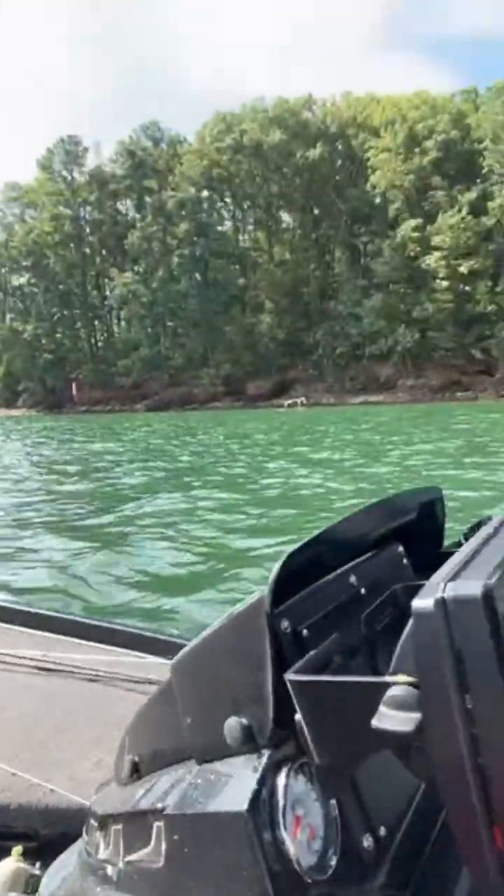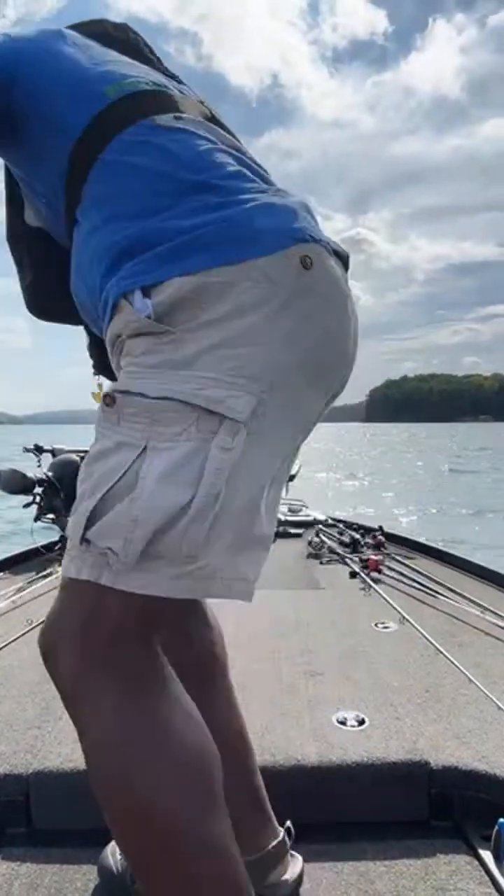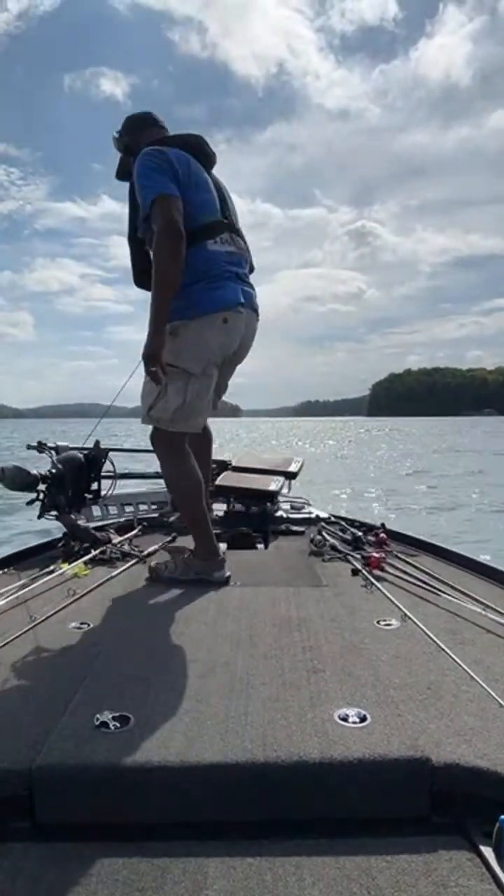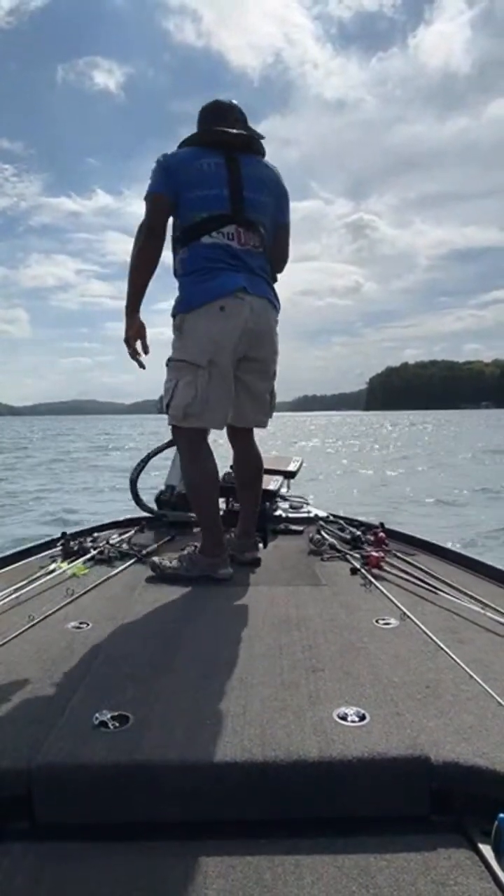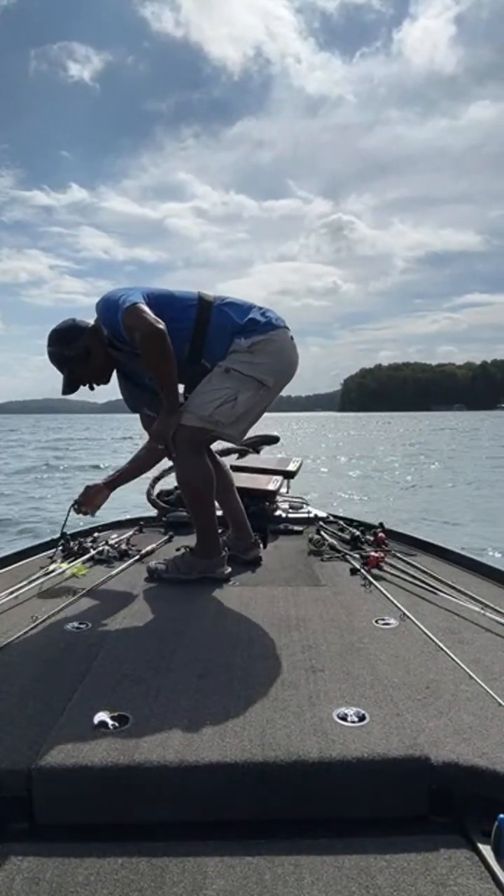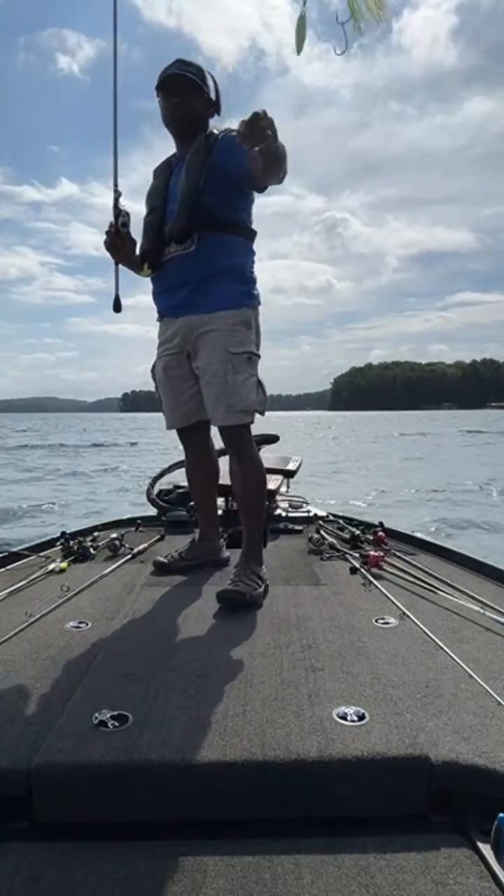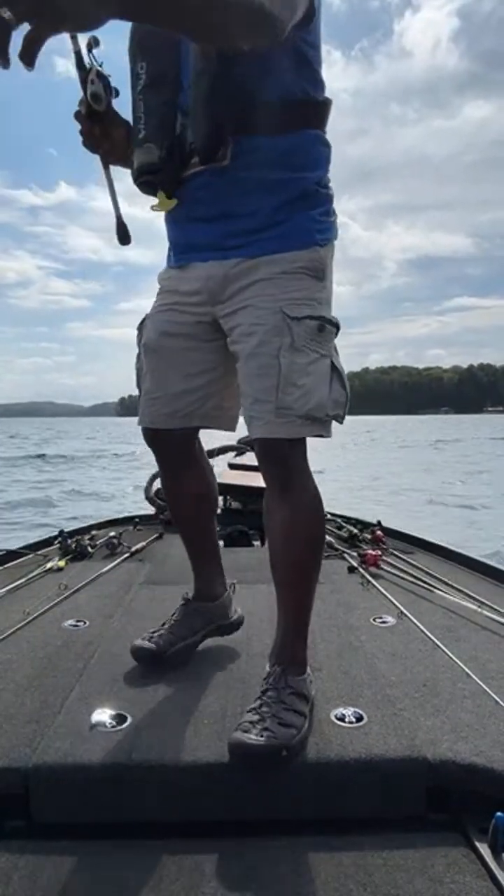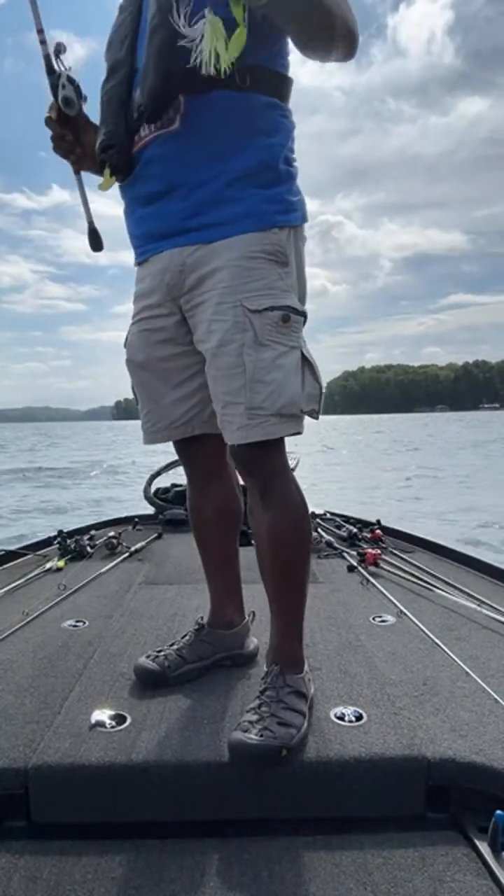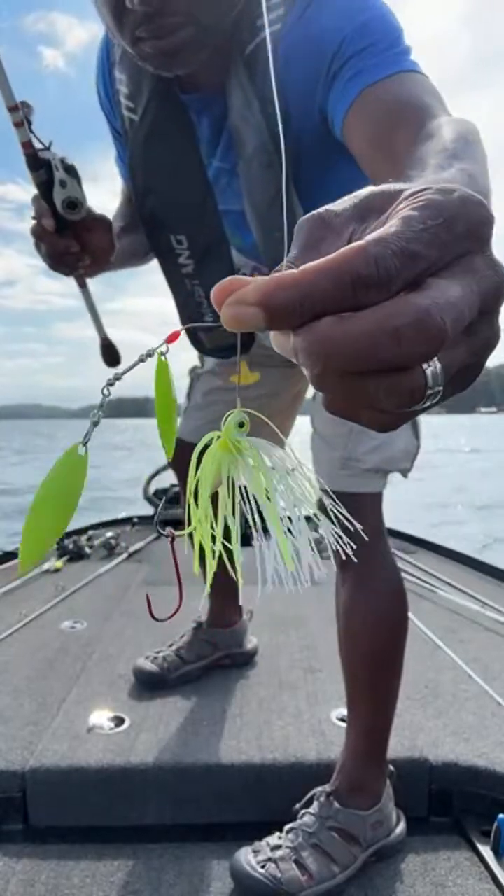All right, so the offshore fishing is gone. So what I'm going to start off with is, it is a wind-blown point with some nice rocks on it. There's a laydown over there. So here we go. This is what I'm going to throw. Can you guys see this right here? I'm gonna start off with that spinnerbait.